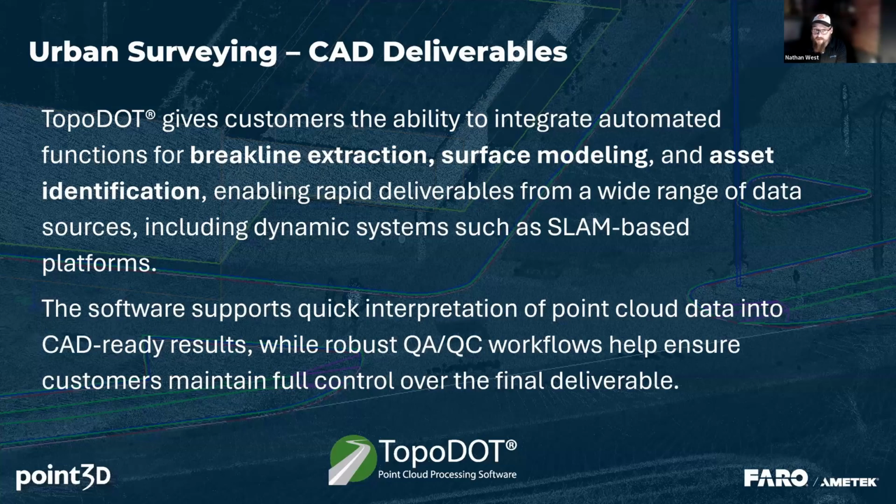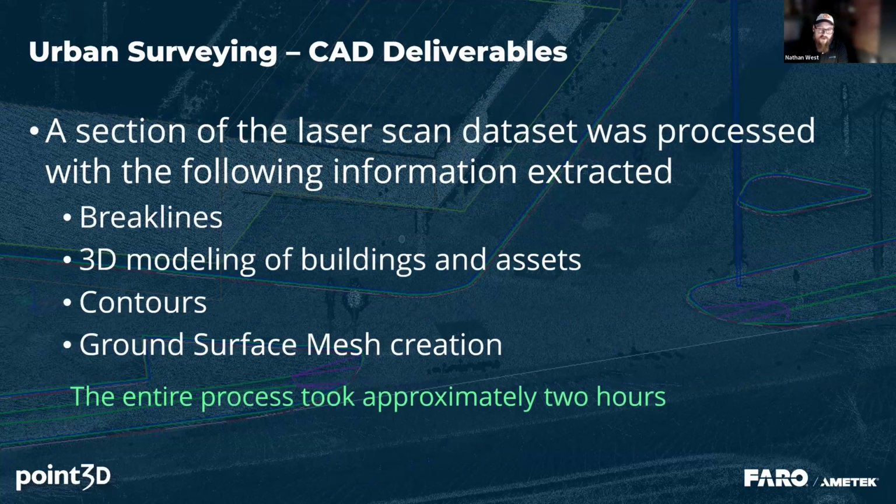The value that TopoDOT brought to this project was their work process for break line extraction, surface modeling, and asset identification. The software supports quick interpretation of point cloud data into CAD-ready results, that's what everyone wants, is what are we delivering? TopoDOT software is layered on MicroStation, but delivers a fully compatible Autodesk deliverable. So whichever way you go, MicroStation or Autodesk, you have something to deliver.